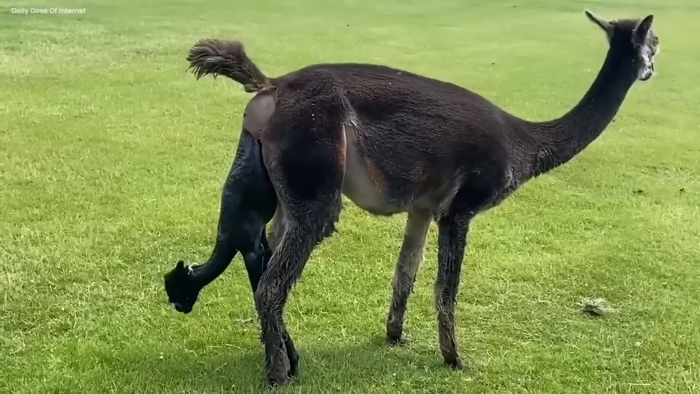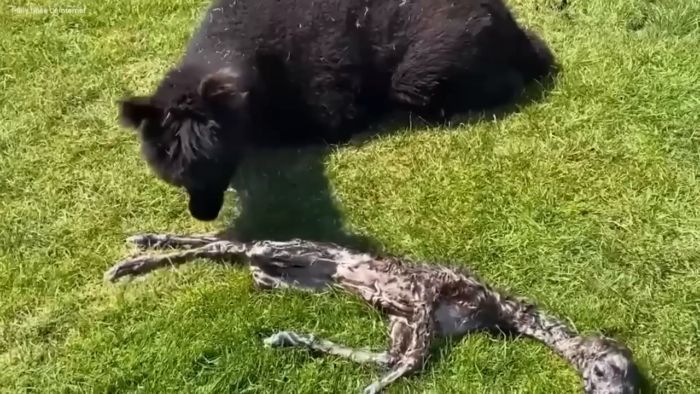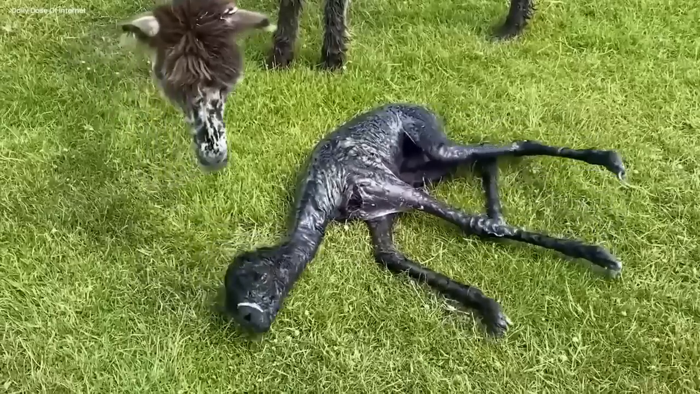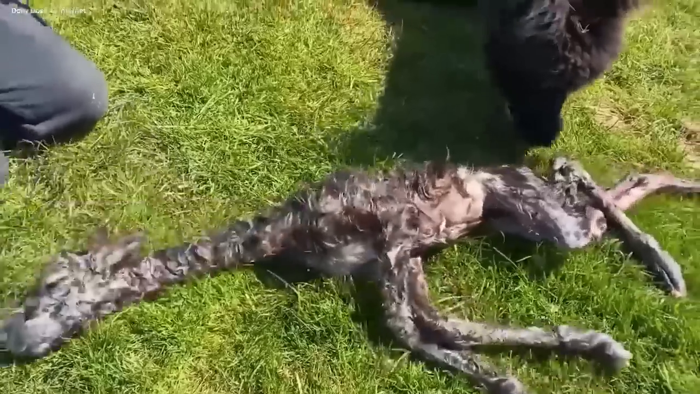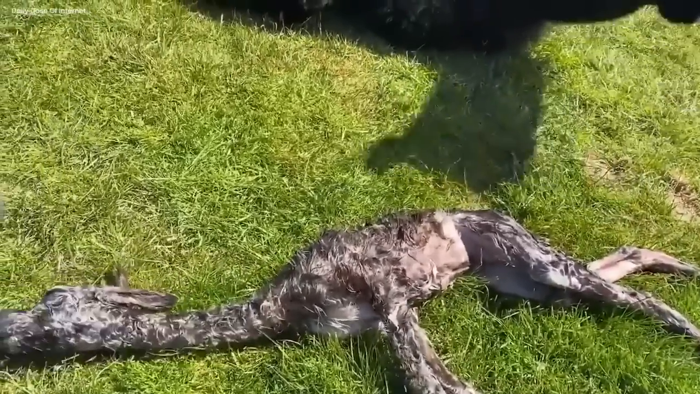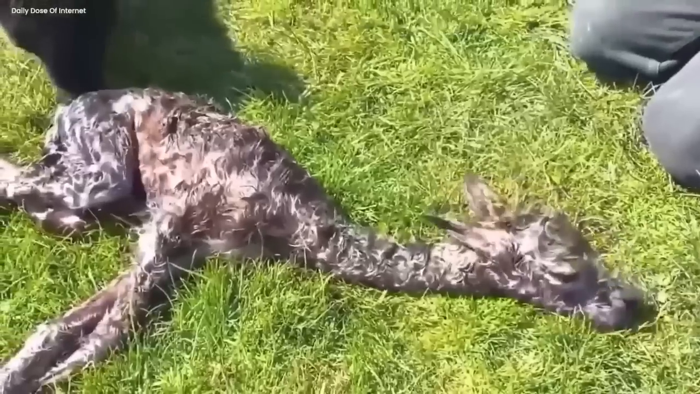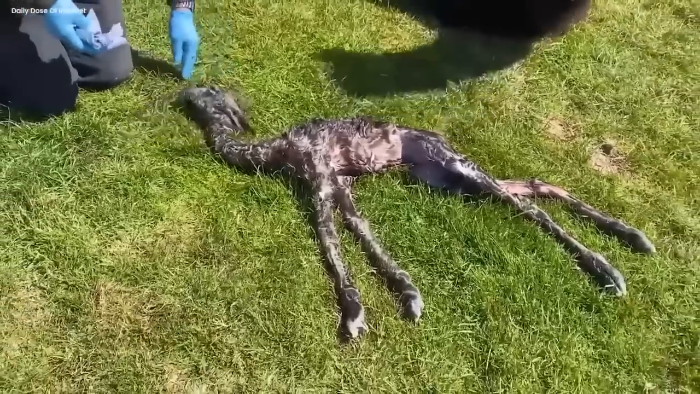Strange baby birth. The camera captured a mysterious moment, an alpaca giving birth to an incredibly skinny baby. It was so thin, like nothing we'd ever seen before. Curiosity tingled in the air as we waited to catch a glimpse of the fragile newborn. To our amazement, the baby, though impossibly thin, appeared healthy and full of life. The doctors were baffled by this strange birth, and their astonishment filled the room.